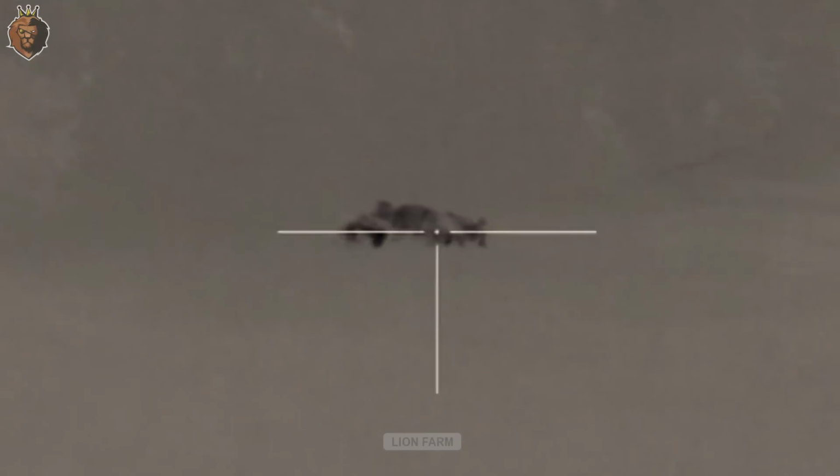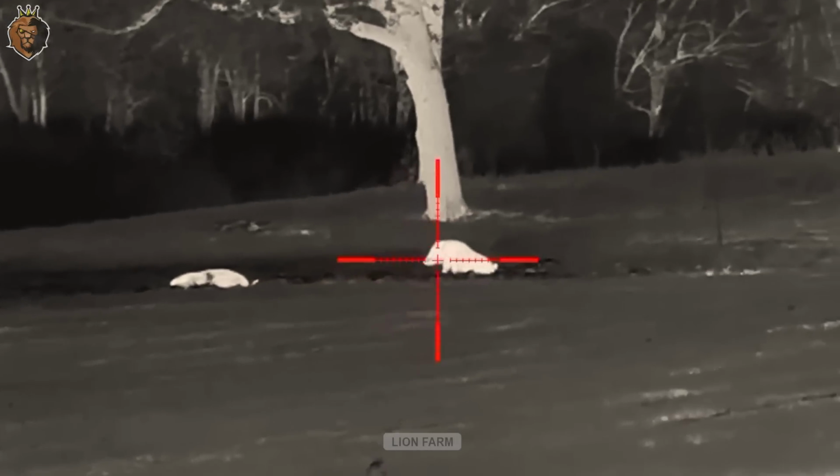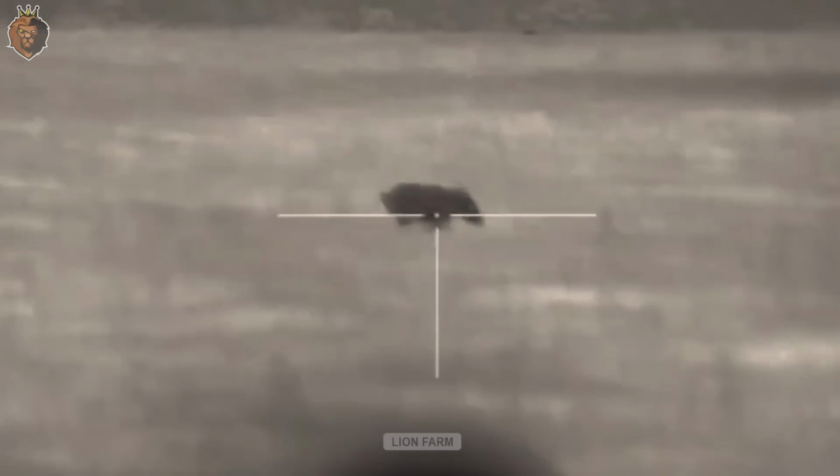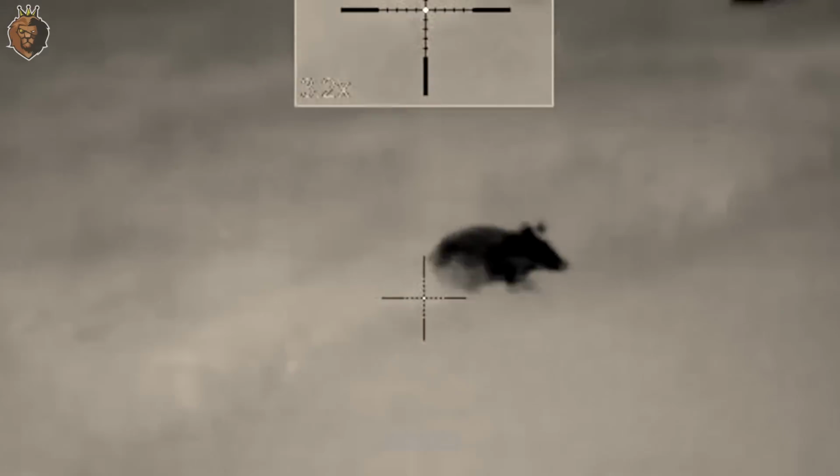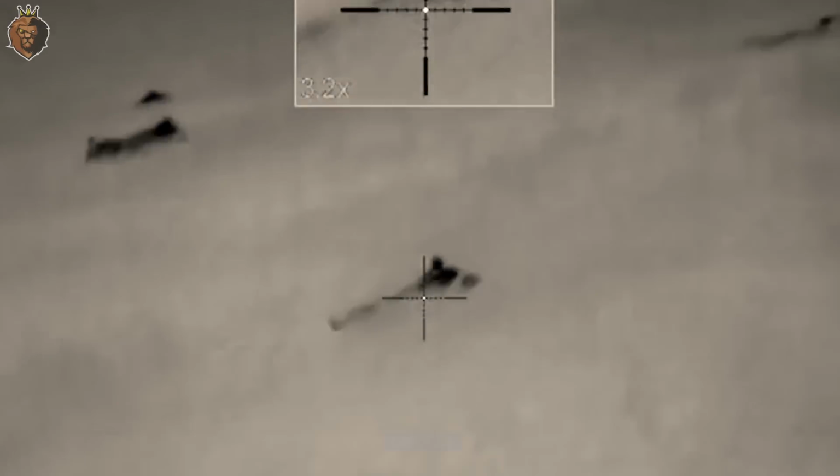Joe tracks a fleeing boar through the scope. He must calculate its speed and the bullet's trajectory. Another shot rings out, but this time the boar only stumbles before charging ahead. Things don't always go as planned. That's the reality of hunting.